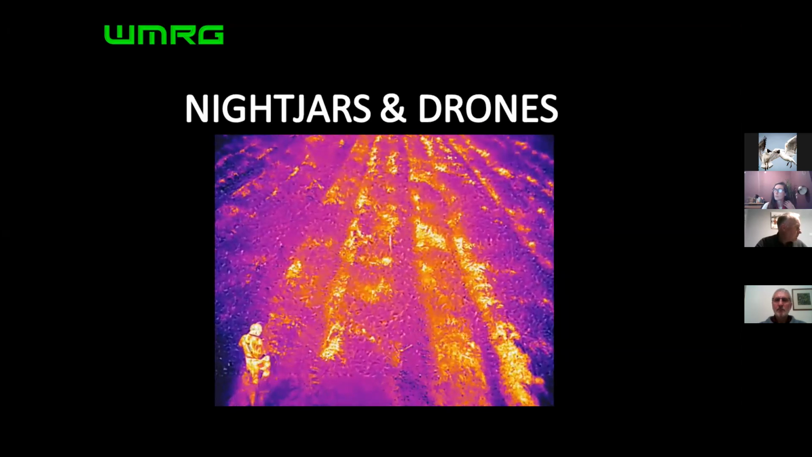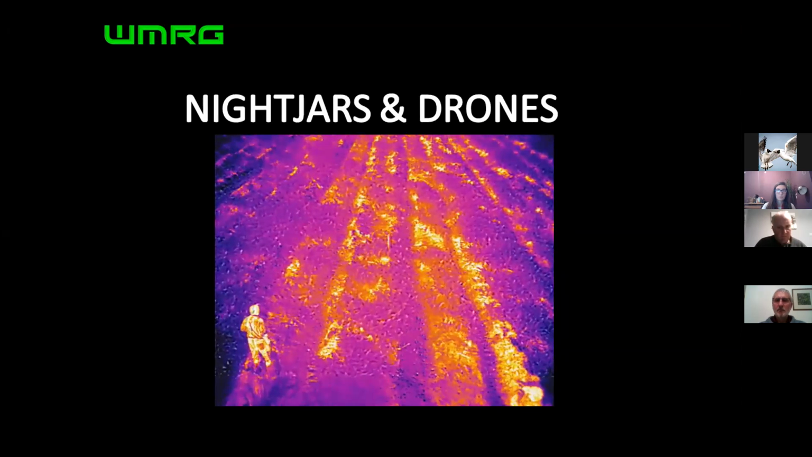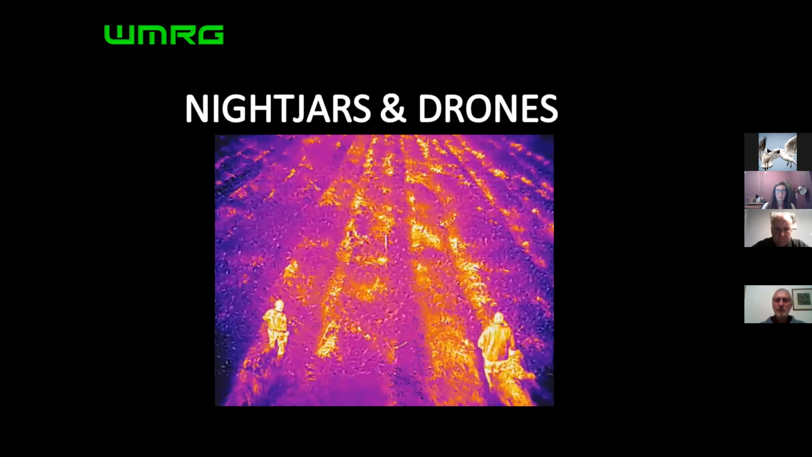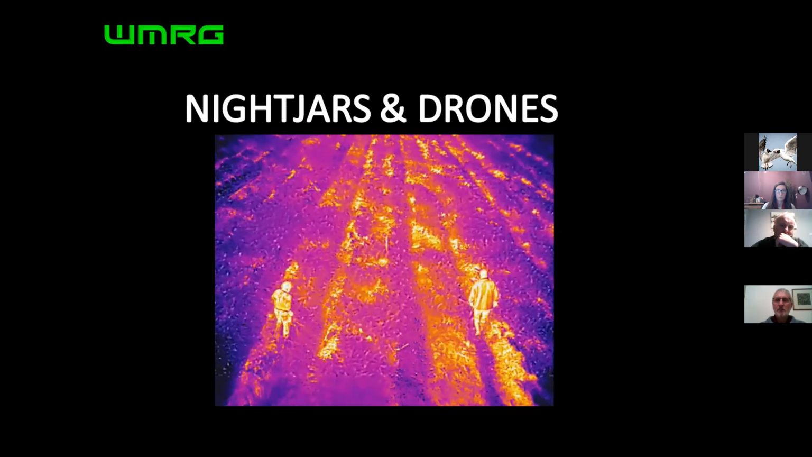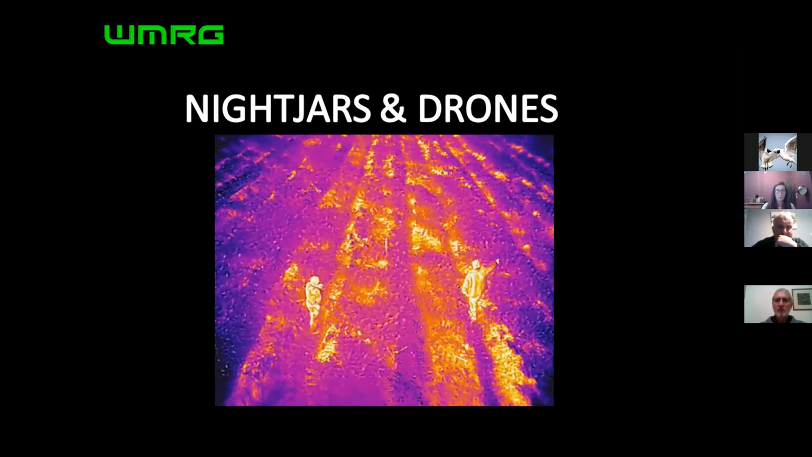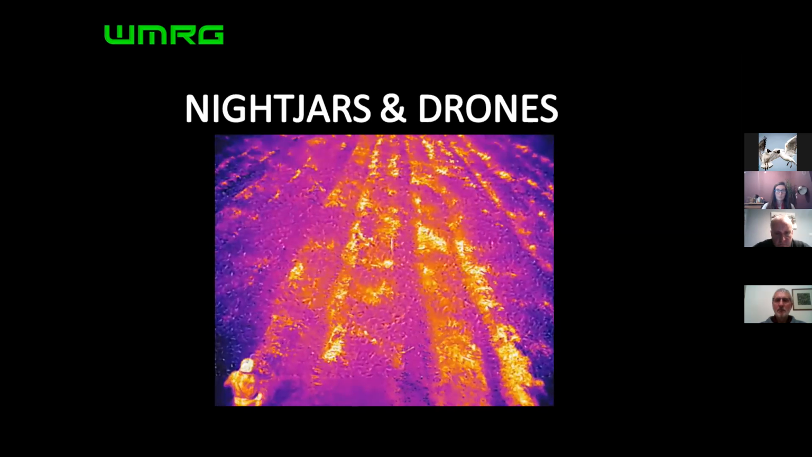So they came along. They calibrate the drone to a certain temperature to look for, and they put the drone up, and within probably less than 5 minutes, about 2 or 3 minutes, it indicated there was a hot spot on the field, and they directed us by radio to the spot, and you can see the Nightjar lift off. So it looks good, and it looks like it has potential.